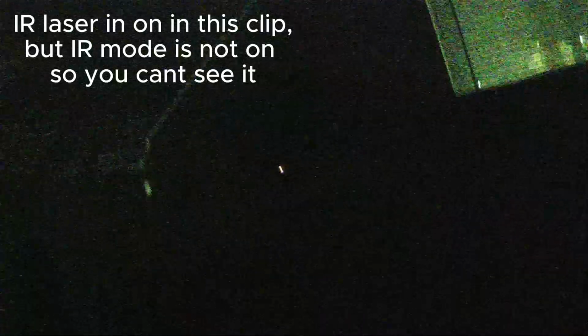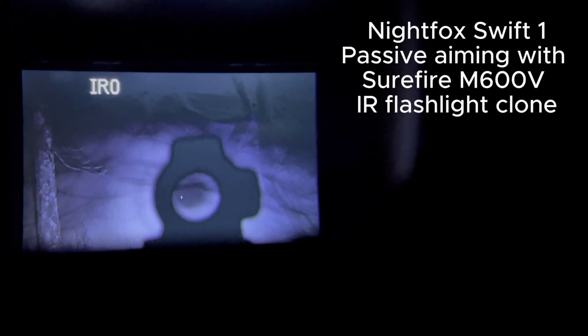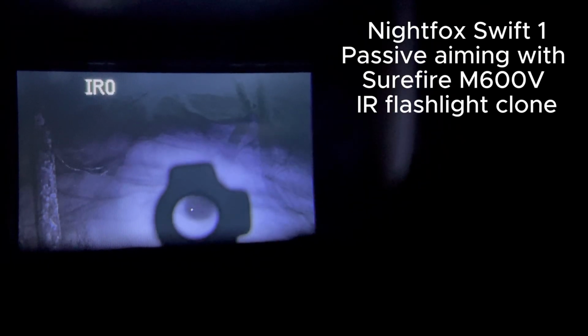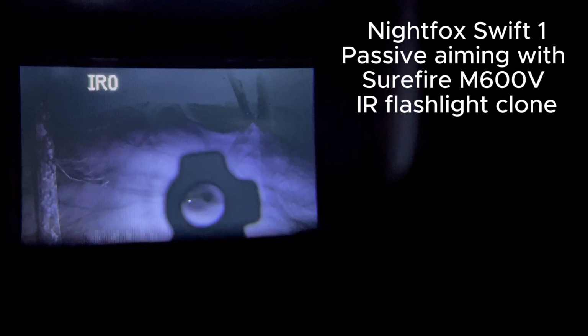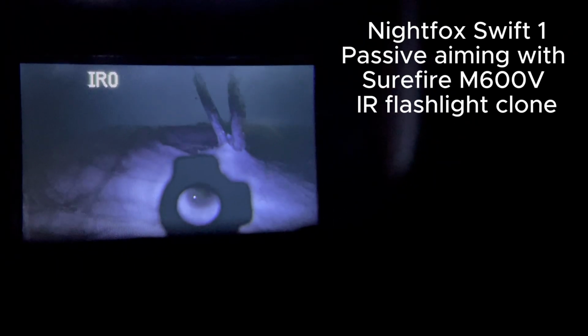The NVG 40 cannot see IR lights or lasers unless it's actively emitting either 940 or 850 in levels 1 through 4. The Nightfox Swift 1 that I reviewed did that right in my opinion. It has modes 0 through 7, 0 allowing you to see IR emissions without the device actively putting out any of its own.